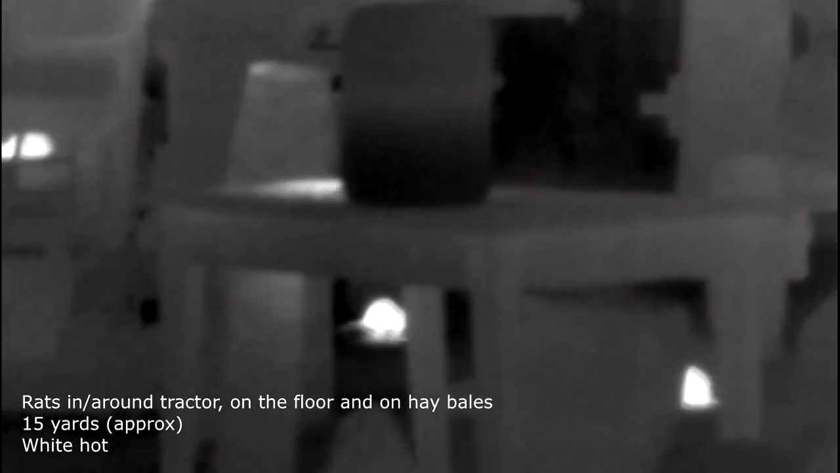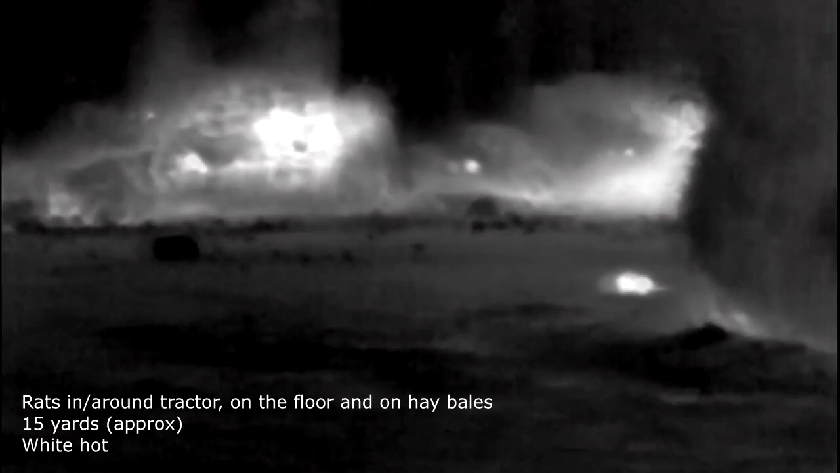See the rats hiding in the hay there, and the straw. And all that glow at the back is because there's some nests in there. See them clear as anything walking around underneath that machinery. And the white hot palette is really good actually. It sort of dulls everything down into greys and blacks and highlights everything with a heat signature in white.